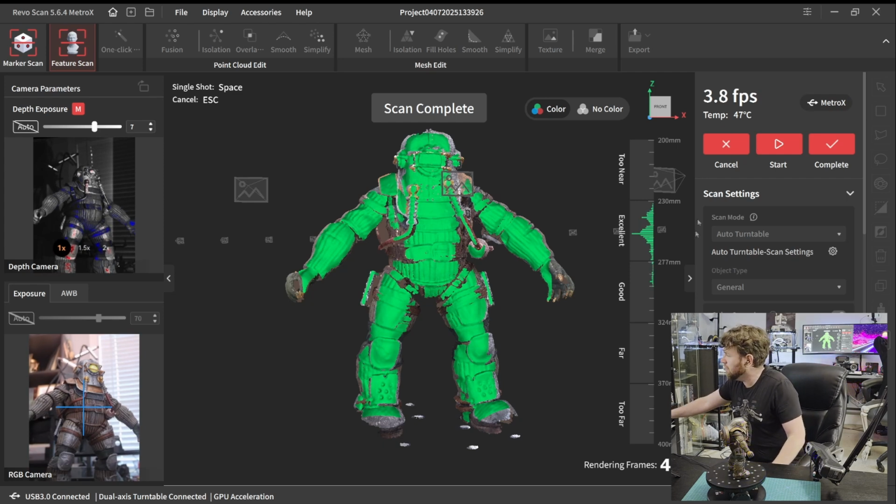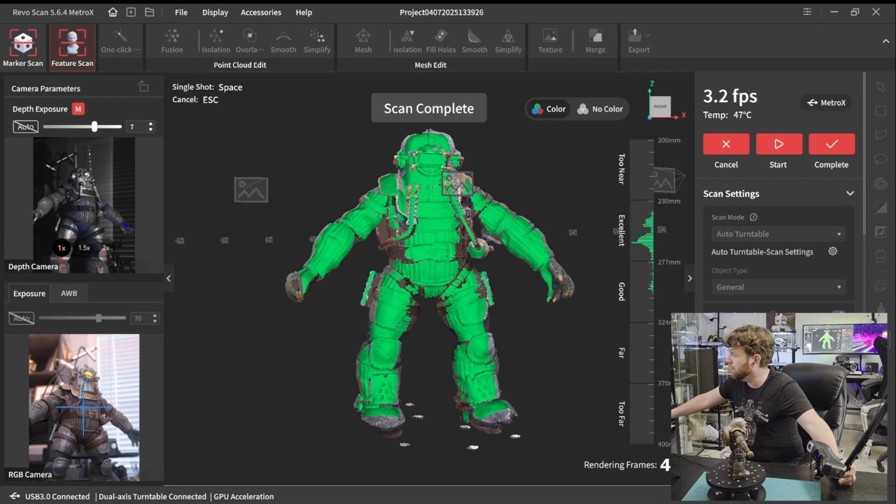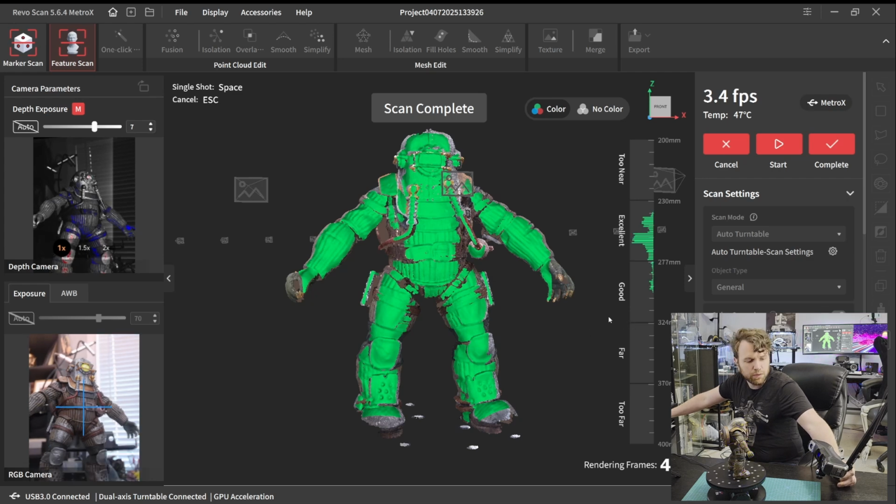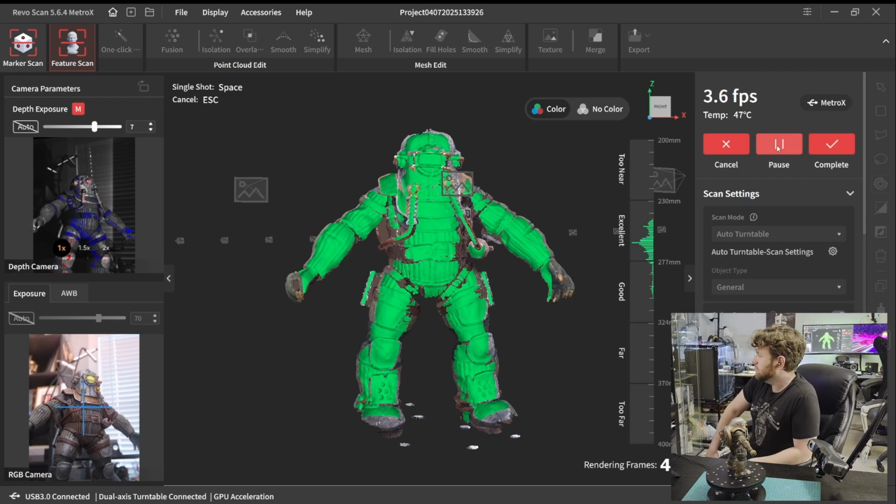I mean, I am right in excellent now, so I might clip a little bit on the hands due to distance. I could bring my scanner distance in just a bit too to account for that, but that can also cause other problems because we're getting beyond the focal distance that we really want to be at. I'm going to leave that where it should be. We get what we get, and we don't get upset.